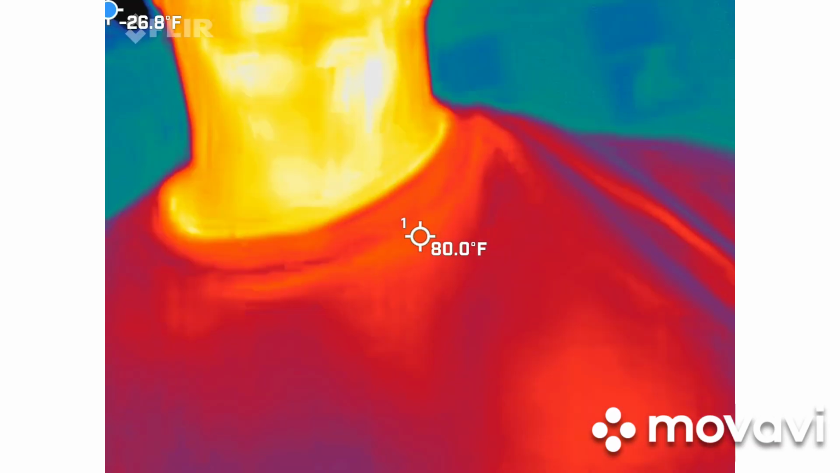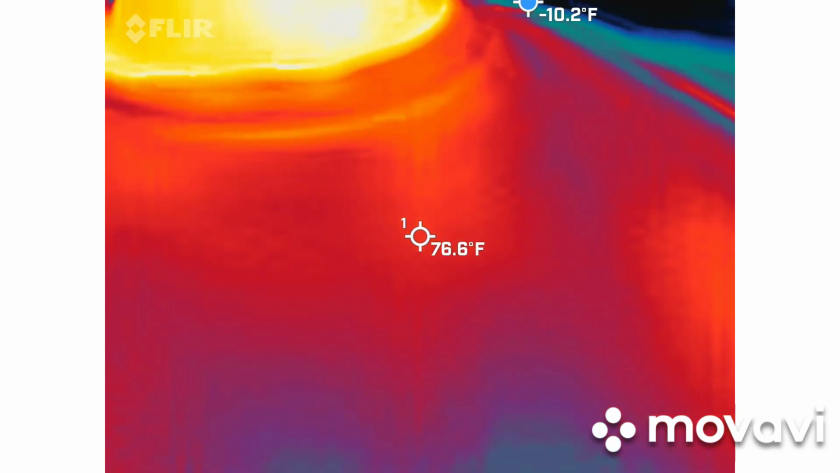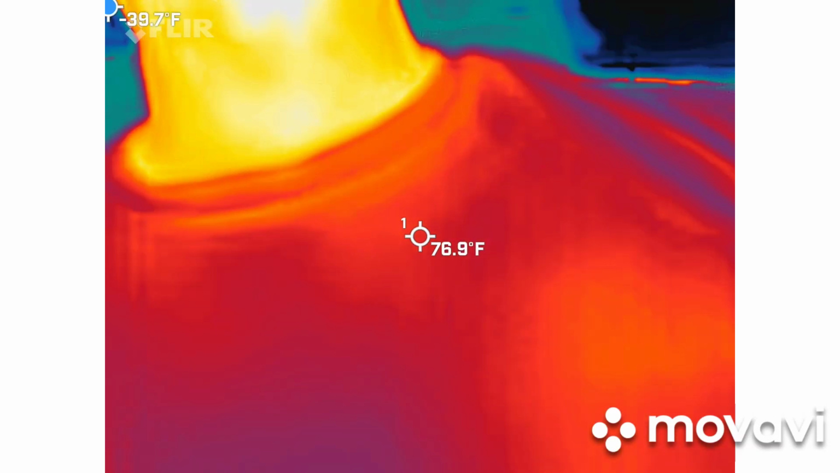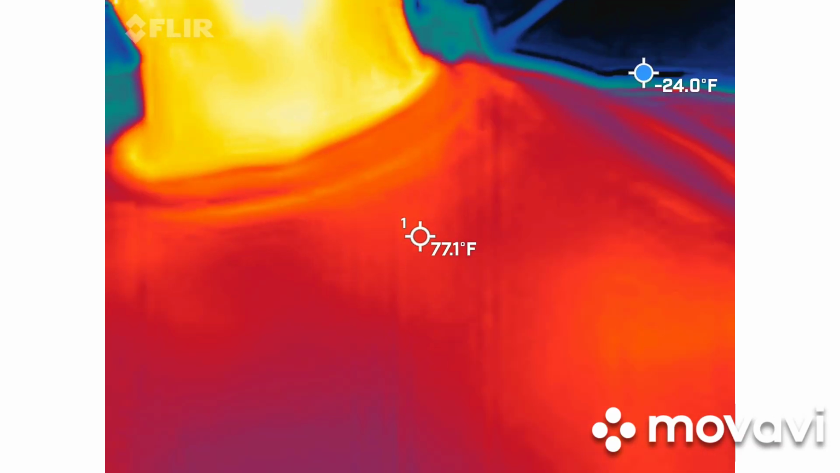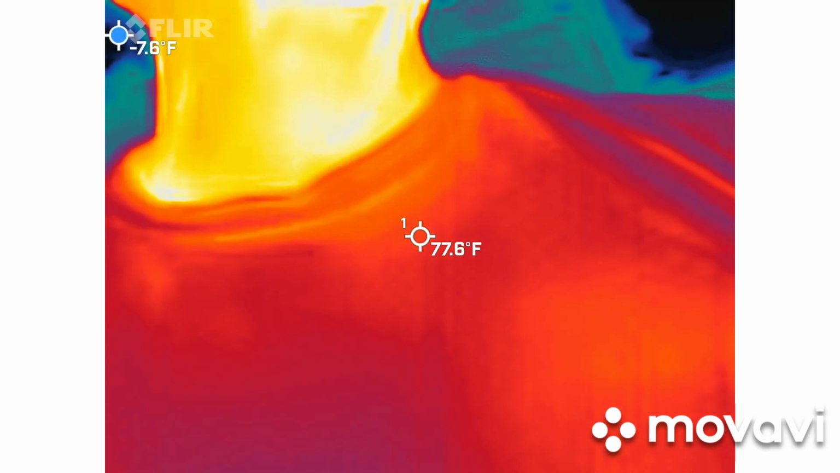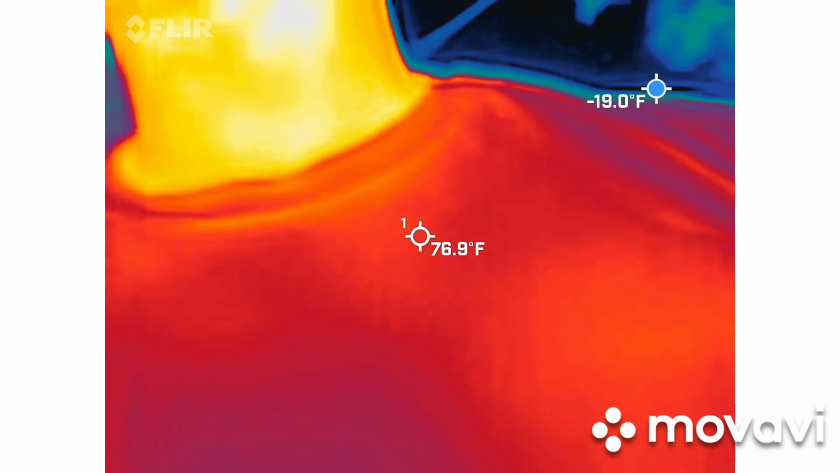So with that, there's also a blue dot that you'll see bouncing around your screen in your video tomorrow morning. That blue dot is the coldest area in the frame at that moment. It's just kind of helping direct our eye on which way to look, even though there might be something going on somewhere else. I only spot check this video, so I don't watch the full length.